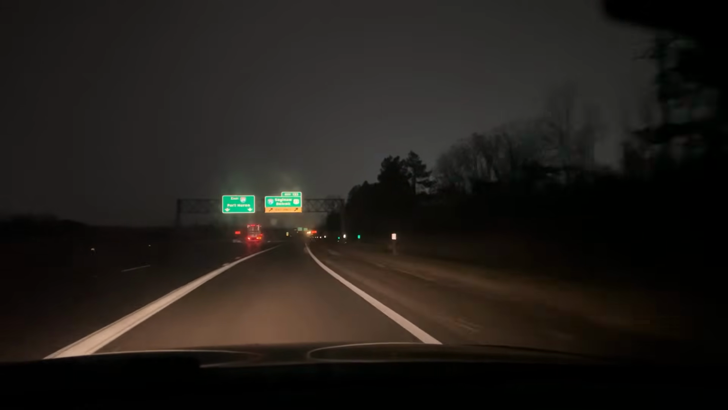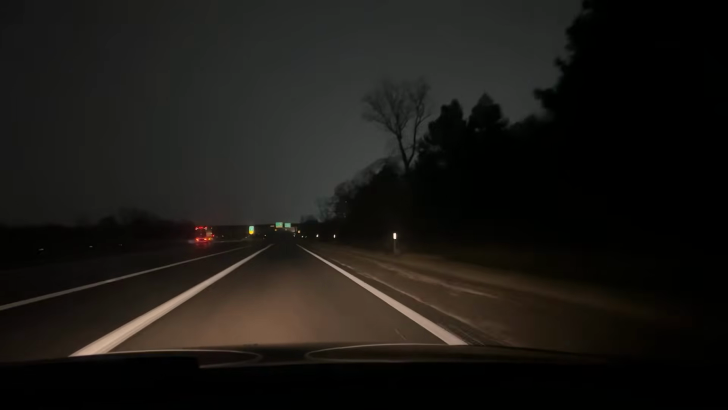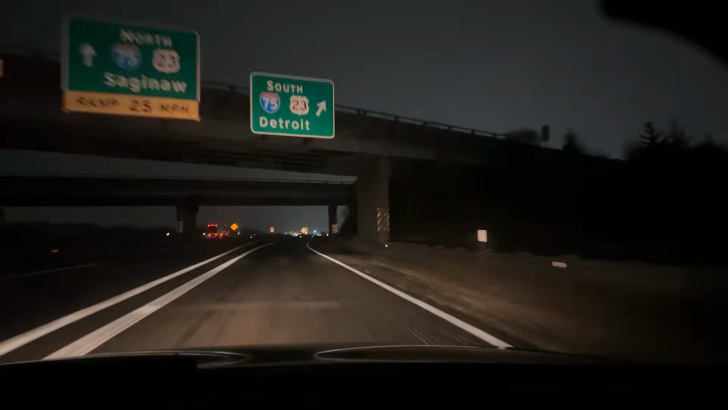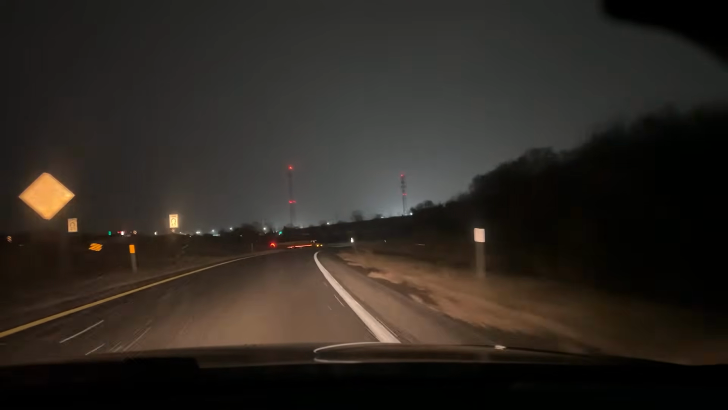All right, here we go. We're going on the ramp southbound towards Detroit. Yeah, I know. That was crazy. It looks like there's work vehicles up ahead. Maybe they might have salt trucks out or something. And we're gonna take this right lane here. Yep, it looks like a salt truck. Yep, that's a salt truck up there.